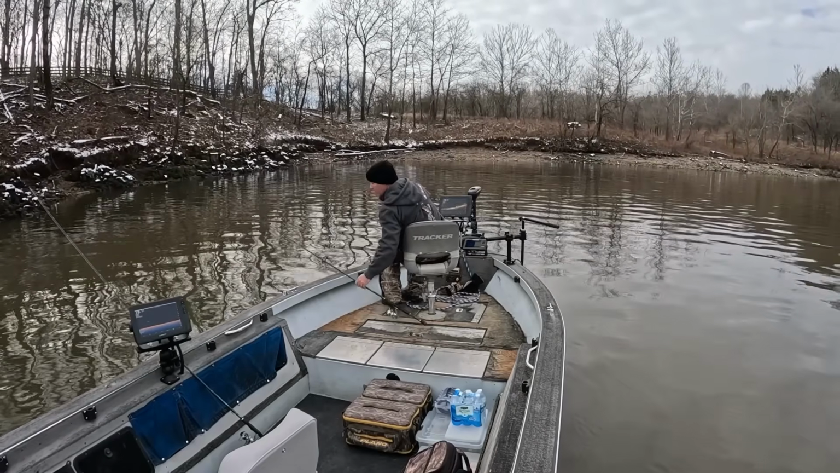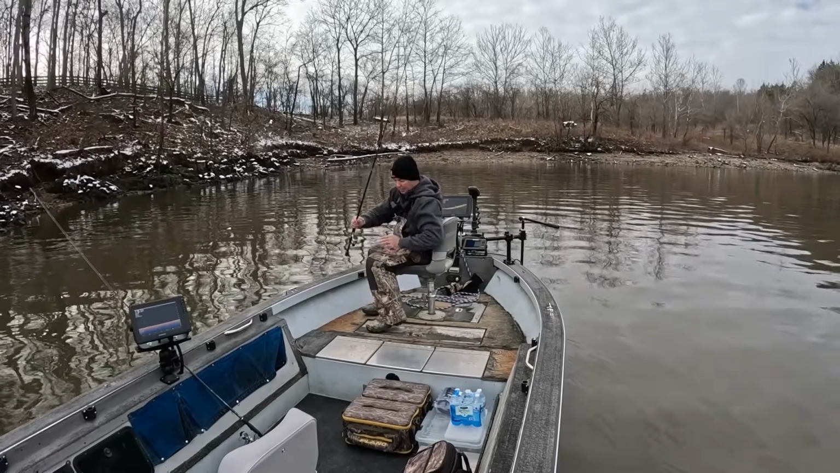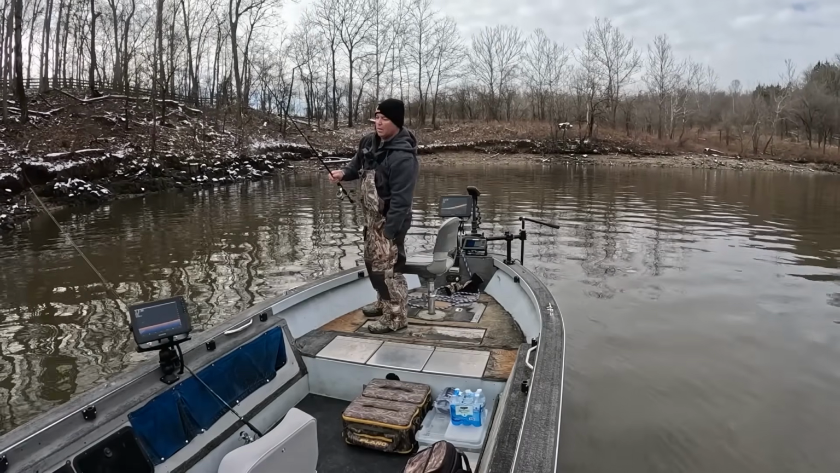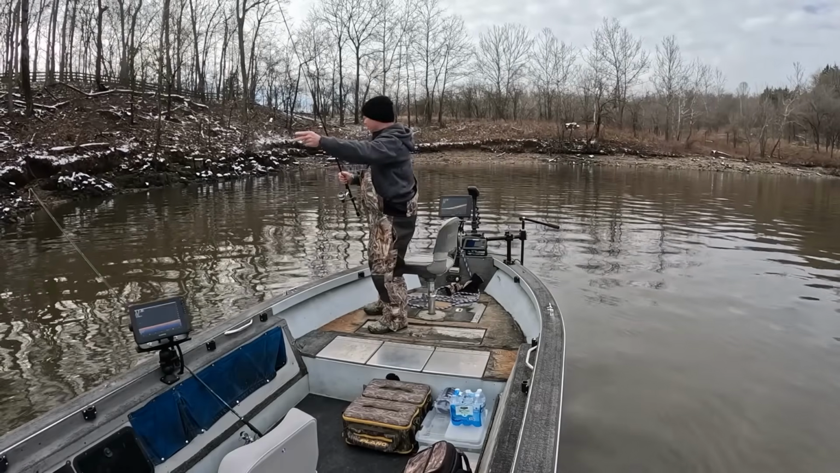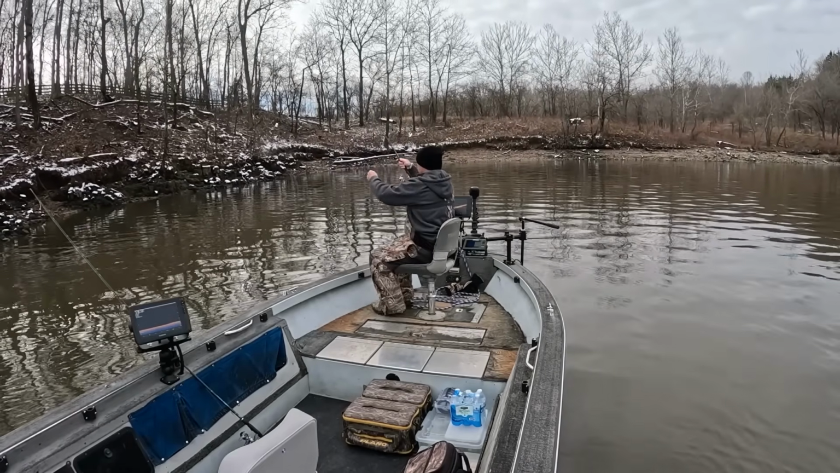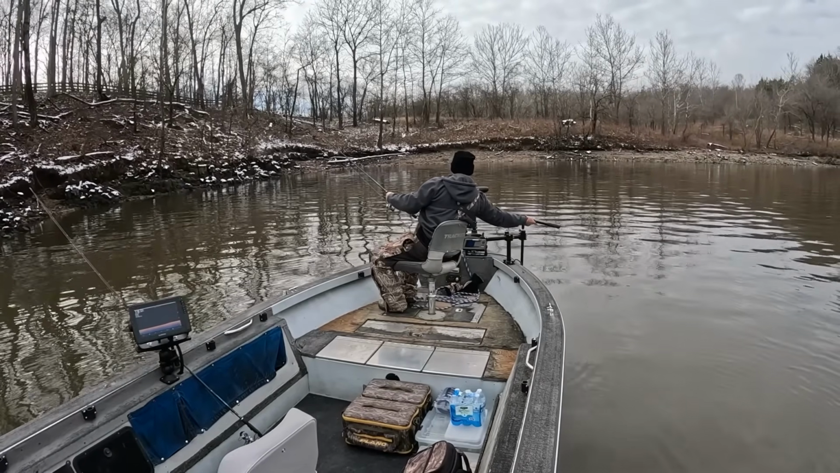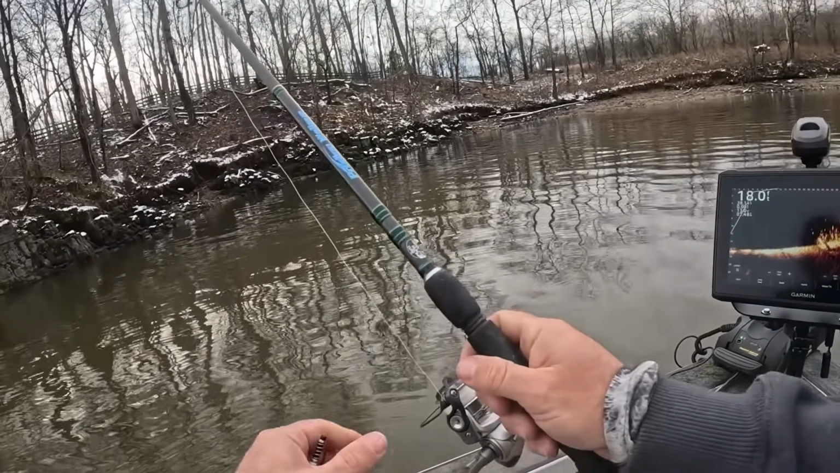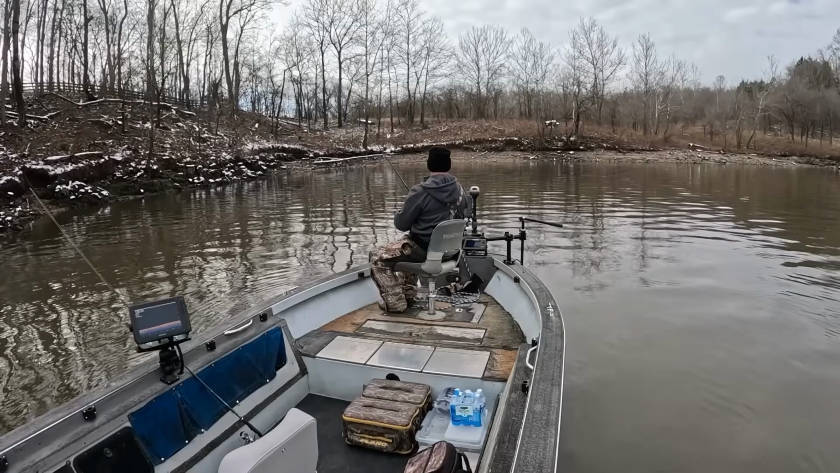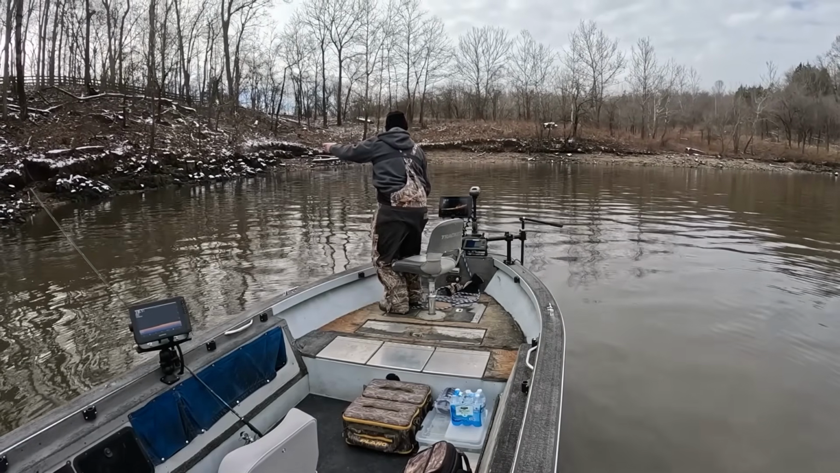That right there is fish right there. Right there is fish. And they're about 8 feet deep, according to that.